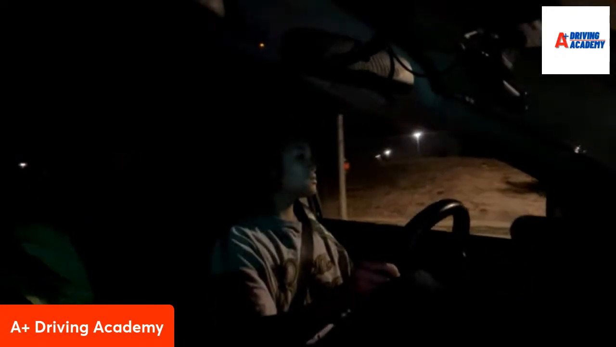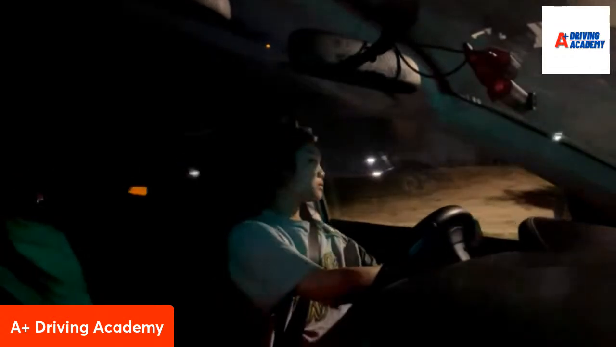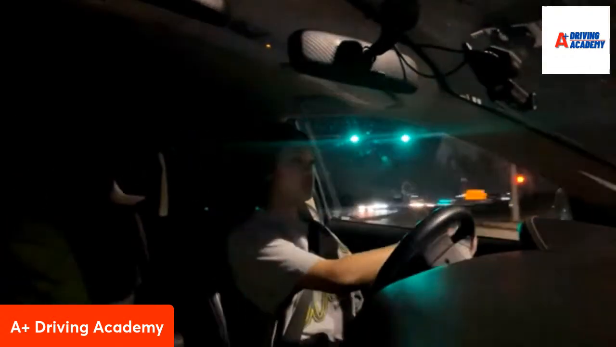For that median, you slow down, be in control, and do your turn. Good job. At the top of the hill, you're going to make a left turn. Just at the top. All the way at the top. There you go. Good.